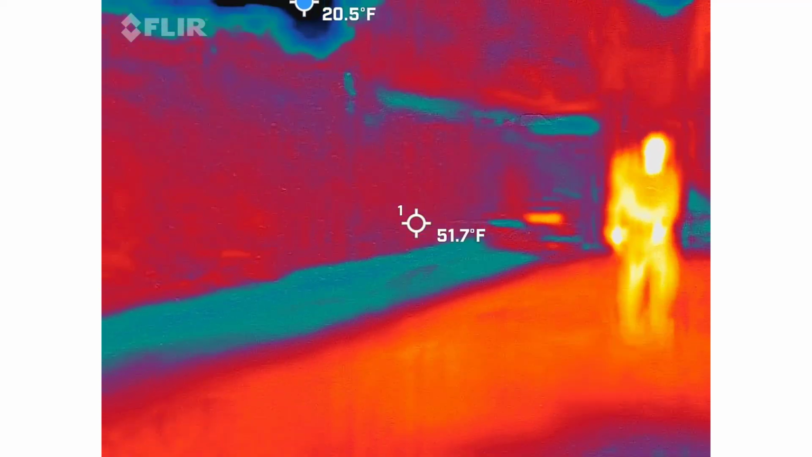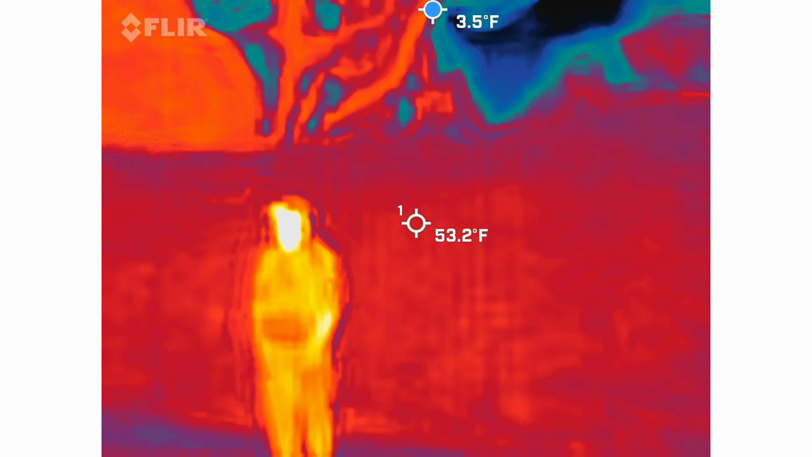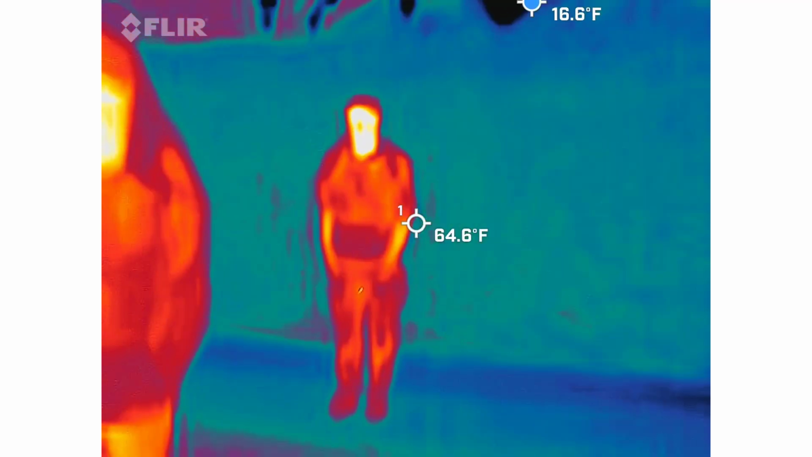Anybody need hand sanitizer? There's something in there, actually. Is there? Oh yeah. I always carry it.